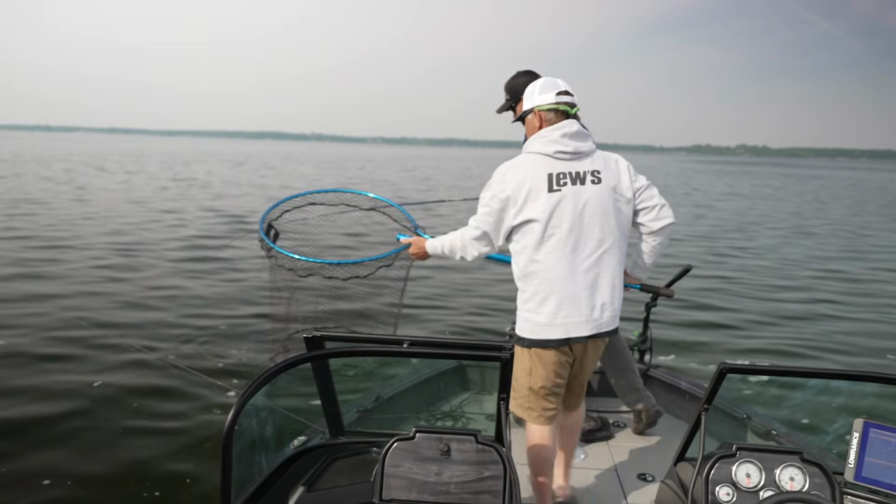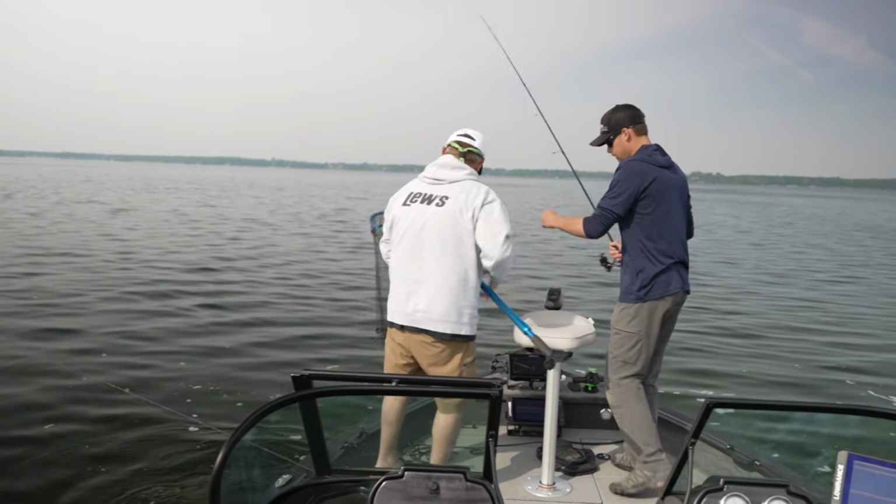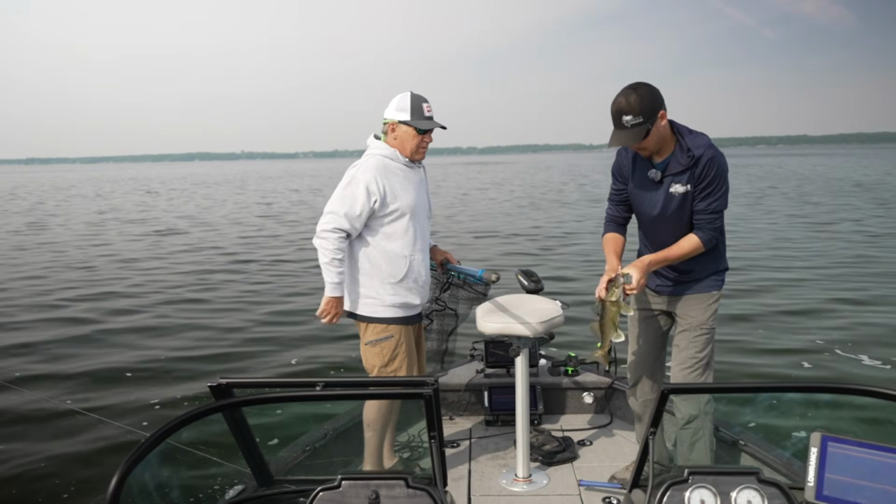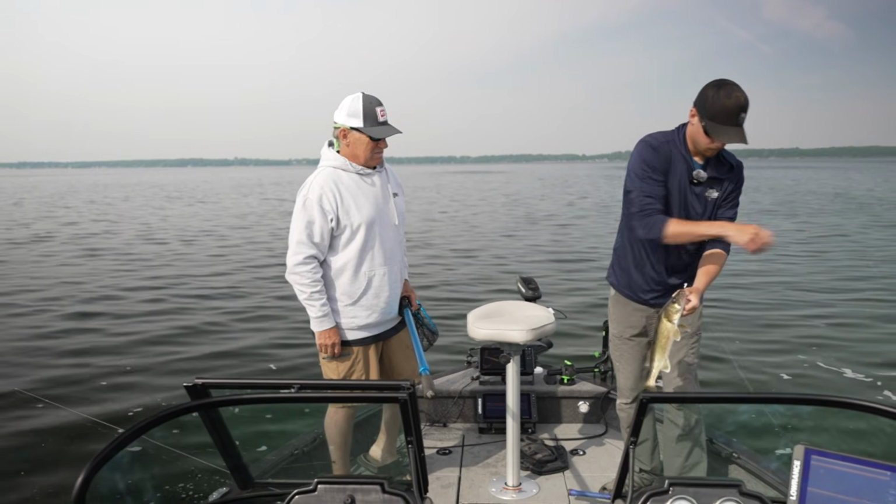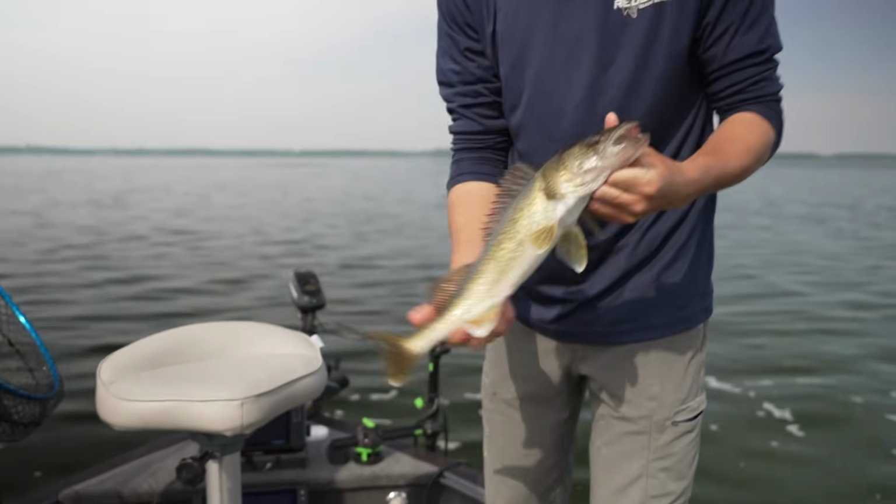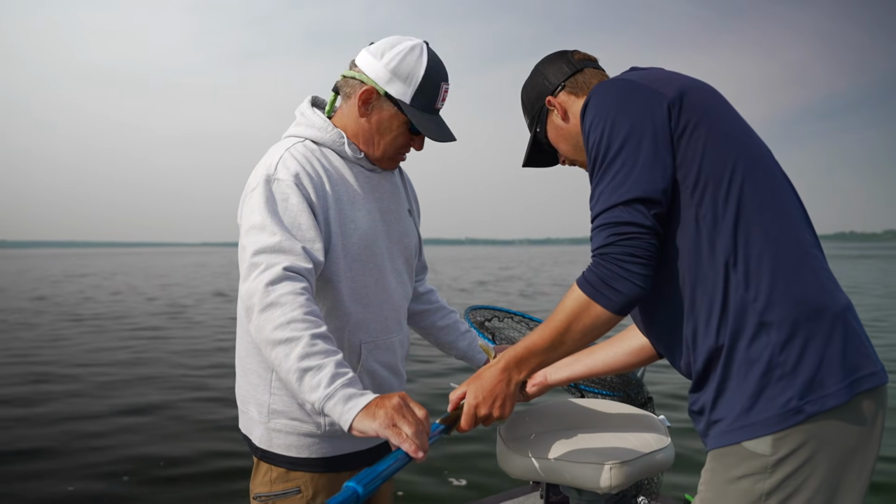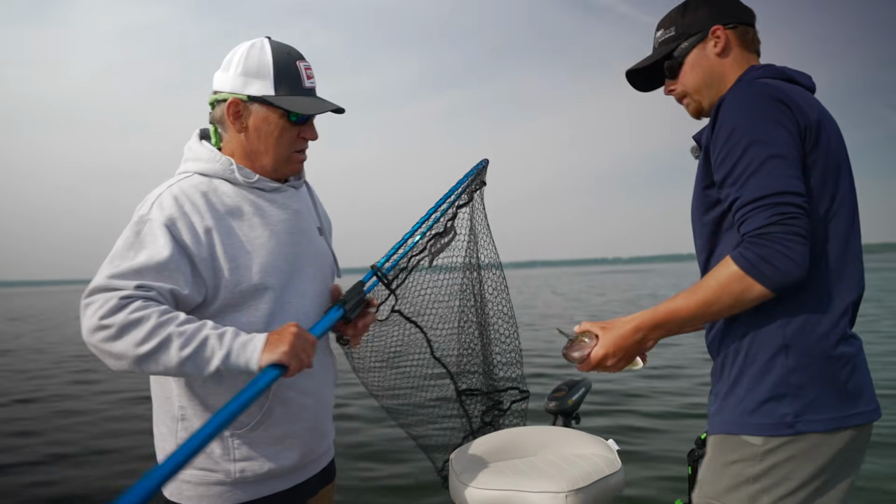How is it? Scrappy. There you go. There's a start. Good job, Levi. In the weeds. Yep. A Perham, Minnesota walleye. That's a good way to start today. A really good way to start today. A 16-incher probably. Here I thought 18. 18. Good start, man. Yep.